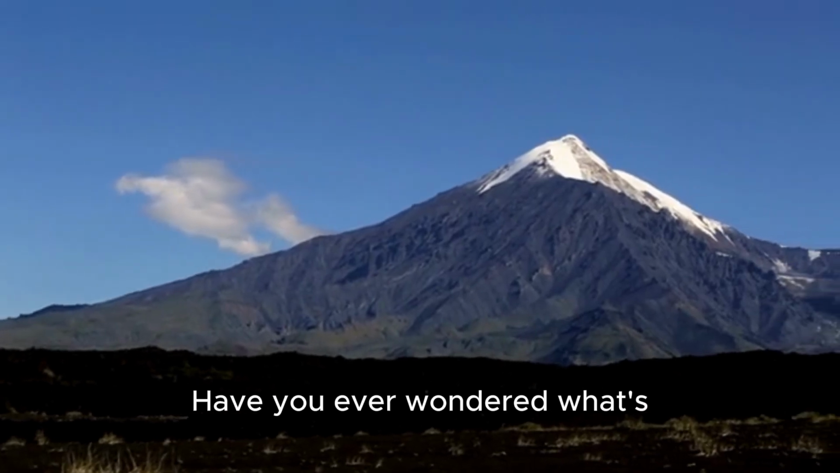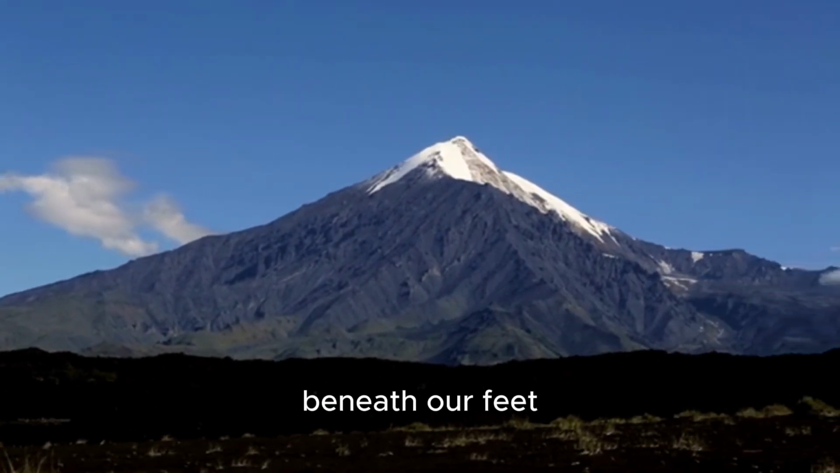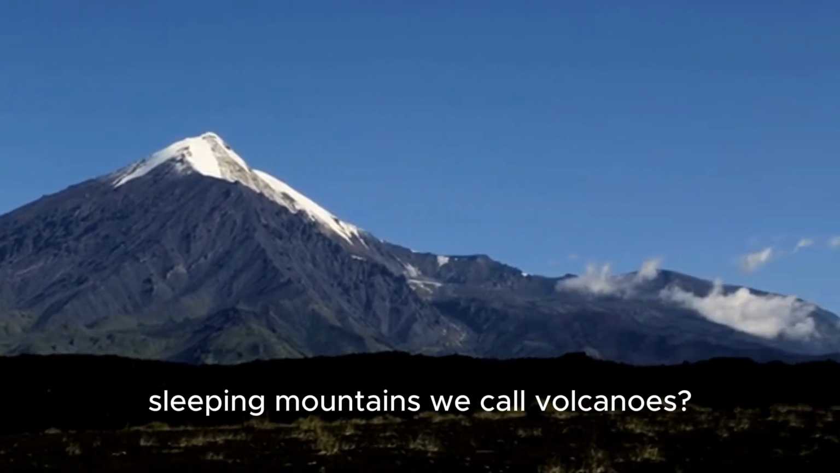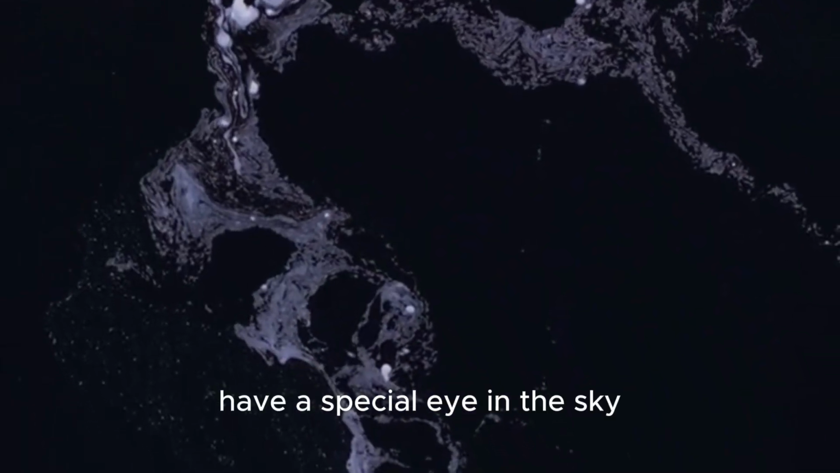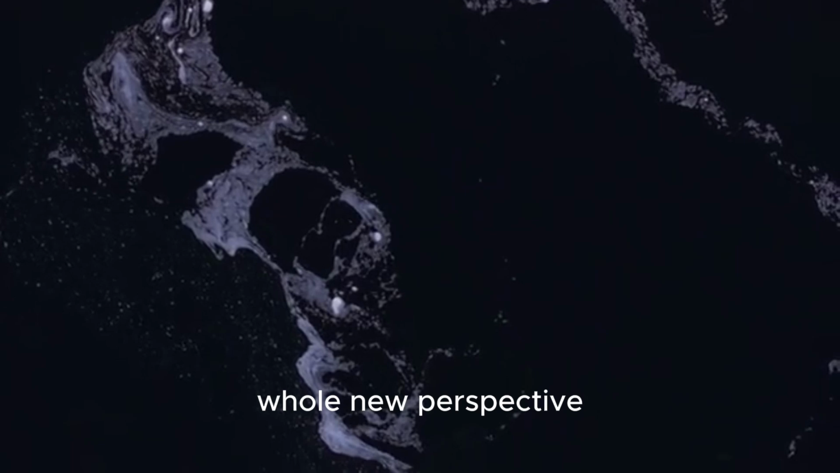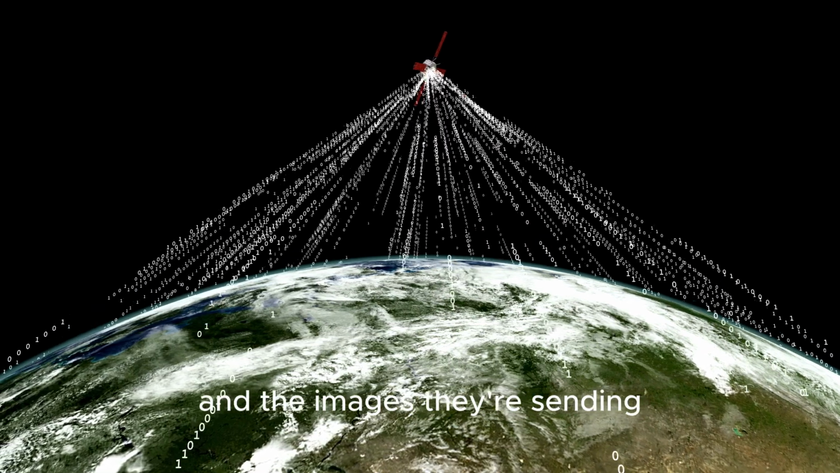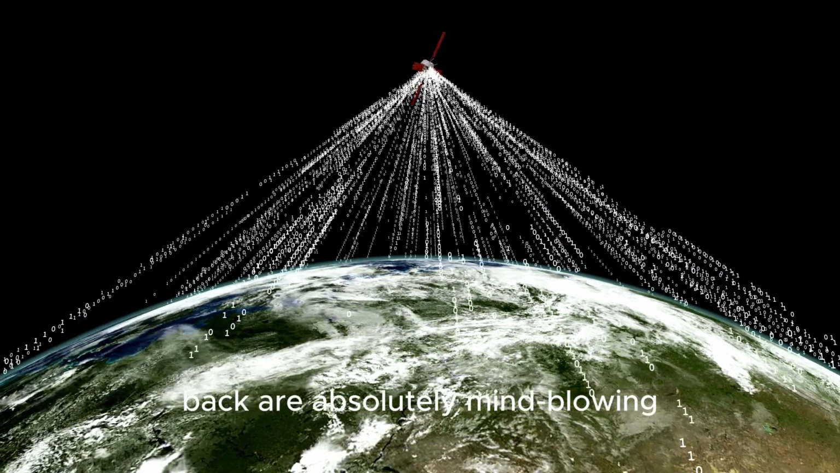Have you ever wondered what's happening deep beneath our feet? Especially under those giant sleeping mountains we call volcanoes. Well, scientists have a special eye in the sky that's giving us a whole new perspective. We're talking about satellites, and the images they're sending back are absolutely mind-blowing.